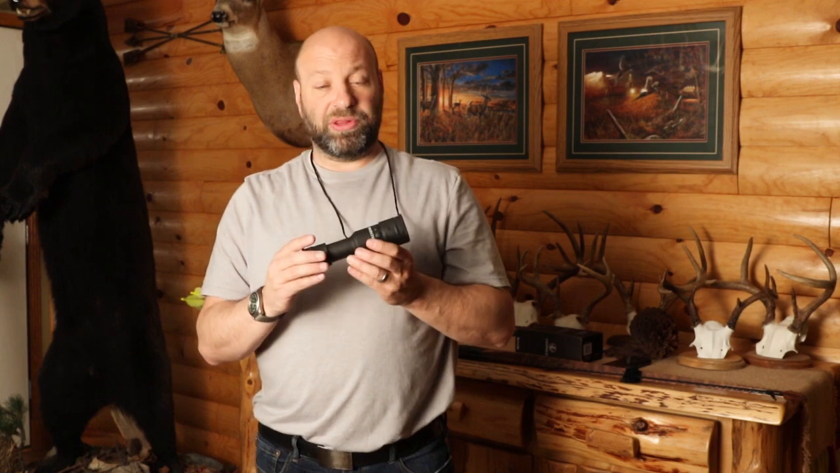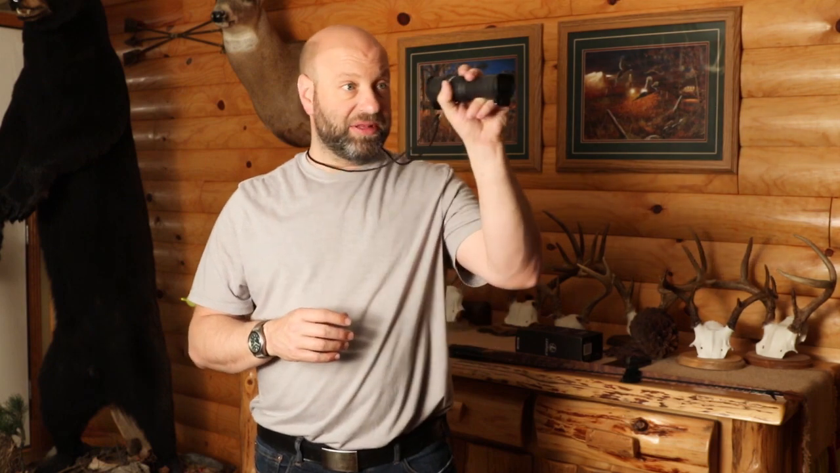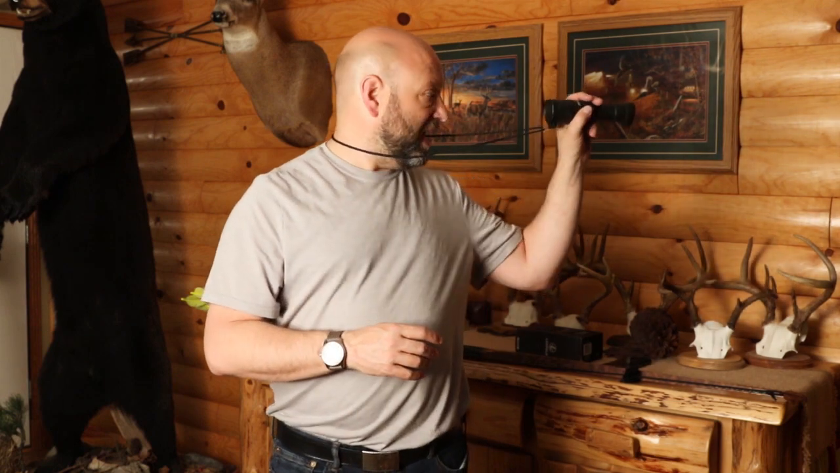But what else it's nice for, besides trying to recover animals, is here we have chickens and we have our dogs that are out and stuff like that too. Before I let the dogs out at night, I can actually turn this on and scan, especially now in the springtime. Make sure there's no bears, make sure there's no coyotes out there. Real easy to quickly scan my entire property and see if there's anything there.